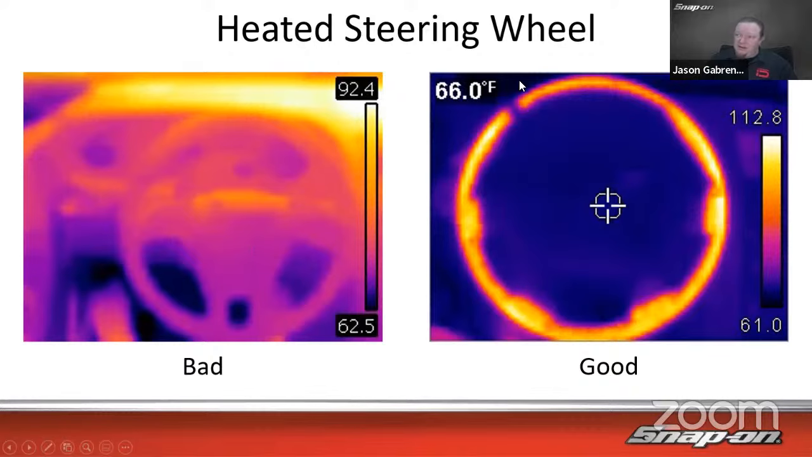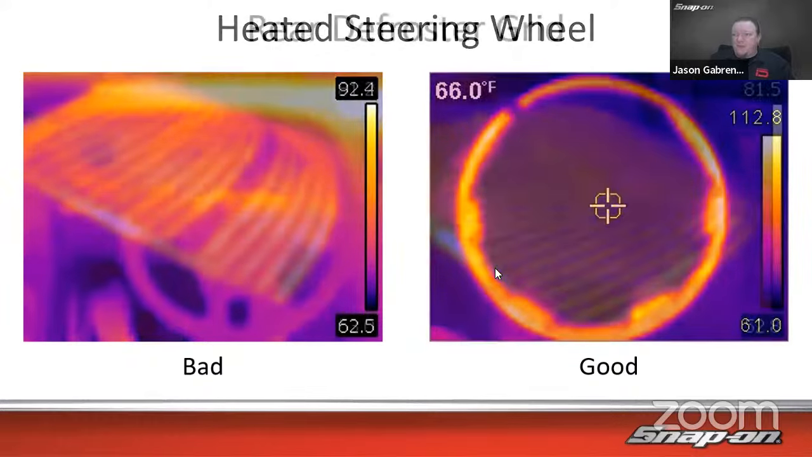On the right-hand side, after the repair, we can see that the heated steering wheel element is working. It's all nice and warm there. You can see where the spokes of the wheel are. And we can see that must be the seam for the leather, I bet. We can see how it goes around about 112 degrees over there. So that keeps your hands nice and toasty as you're driving.